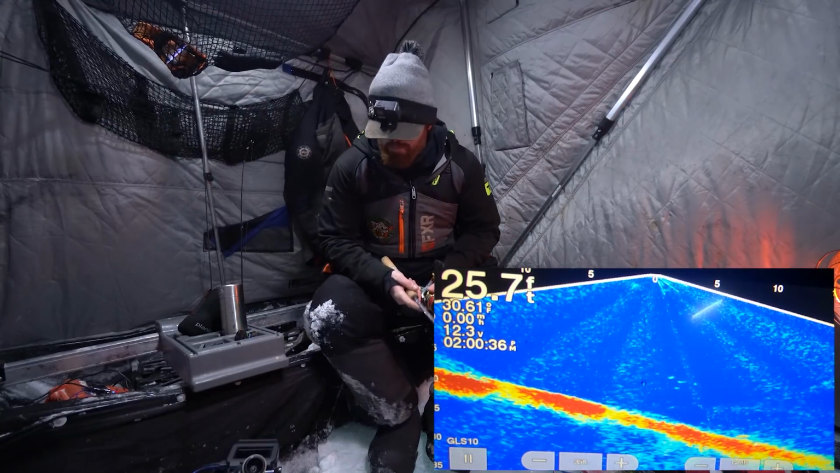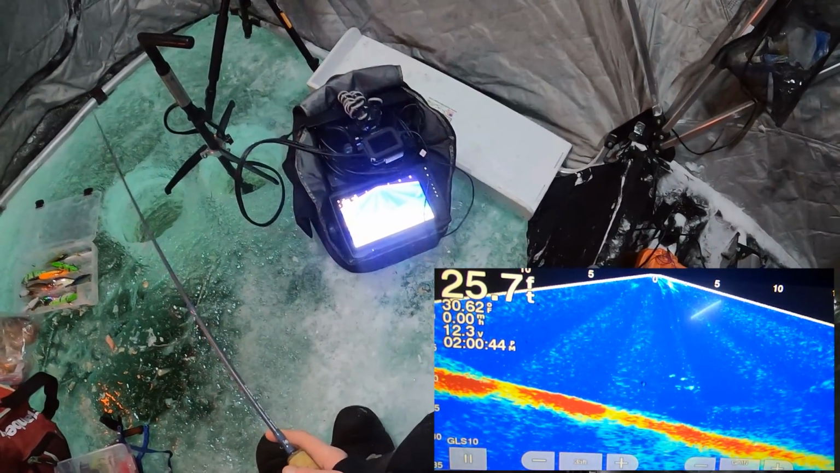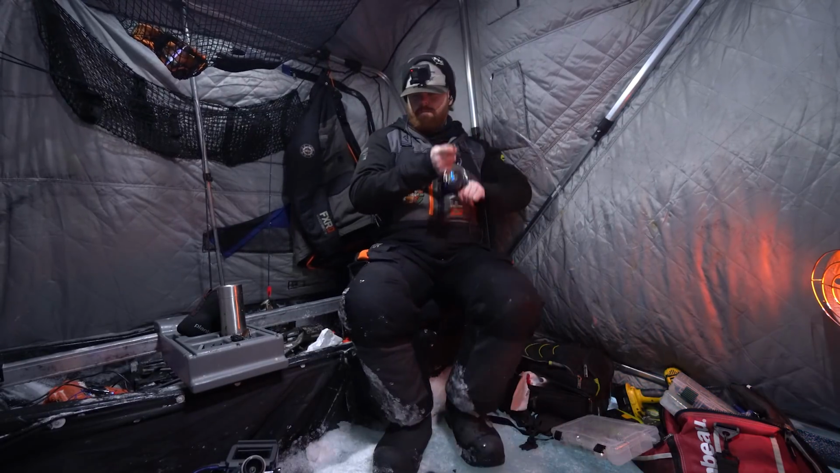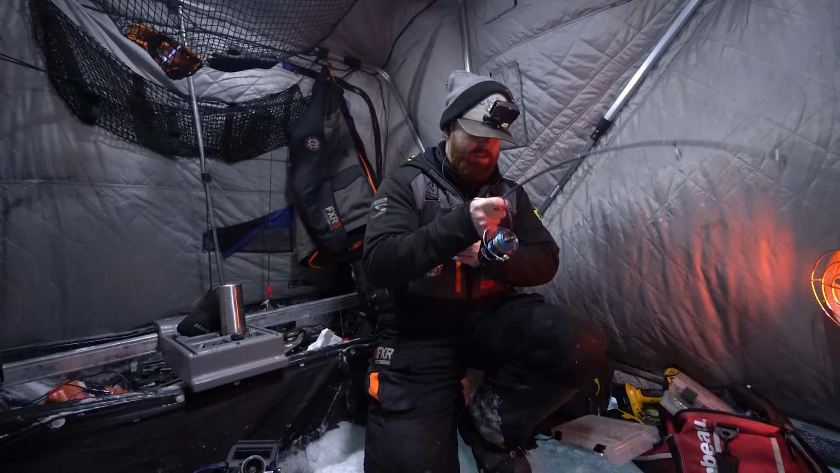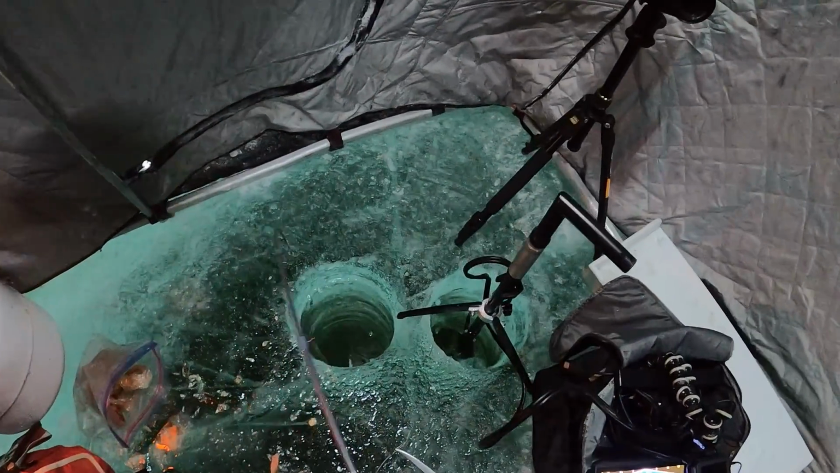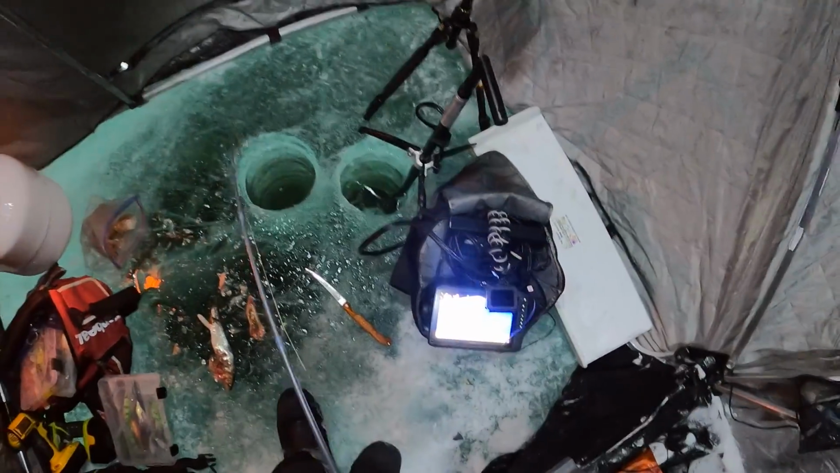Oh, fish on the bottom. I was just reeling up to check the column, and a fish showed up cruising right along the bottom. Now that's happened several times before and nothing came of it. Got one right off the bottom. Wow. I was literally sitting the dragon slayer right on the bottom, basically dead sticking it, and this fish just picked it up. Wow, he didn't even fight at all until he got up to the hole, as they so often do. It's not a bad one. Not a bad fish at all.